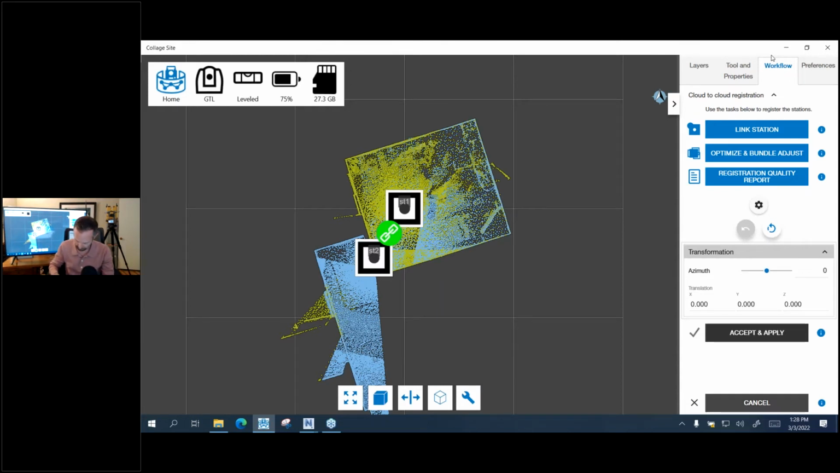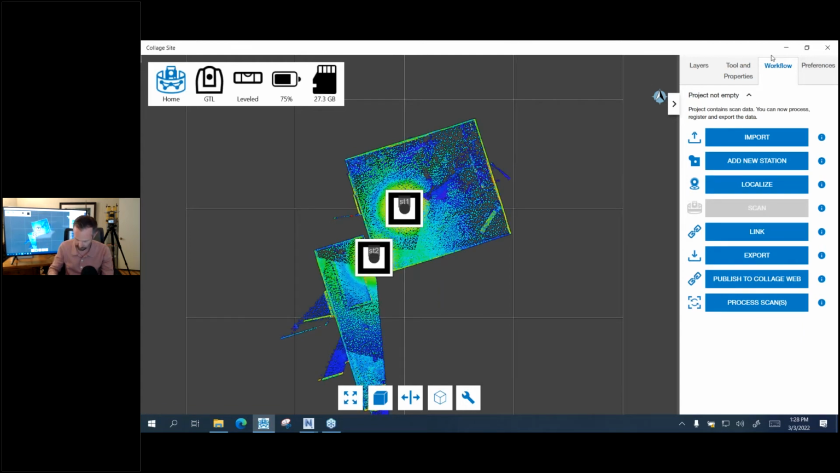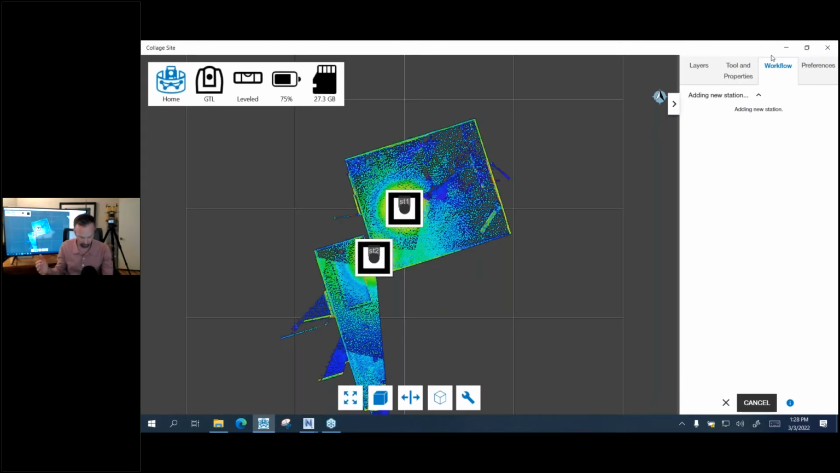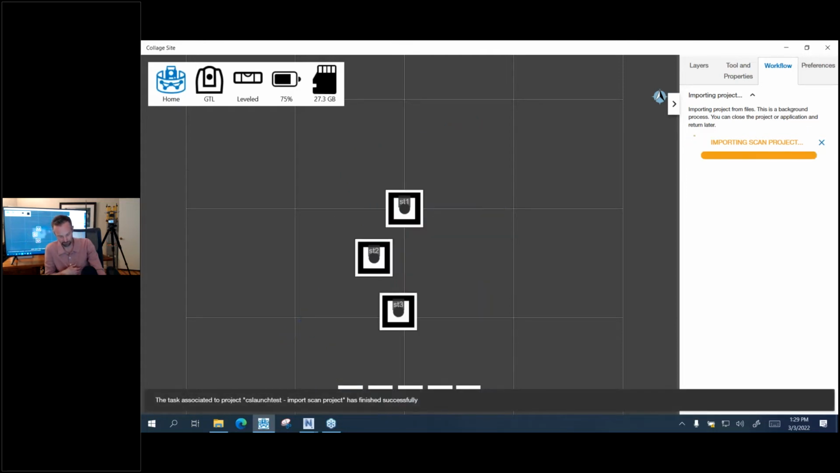All right, so what we're gonna go ahead and do is add a new station. It automatically will name the next station, of course. And then we are going to scan. So right now it's importing this into the engine that you see in front of you, the 3D rendering engine, and making the files on the scanner and doing all the stuff.